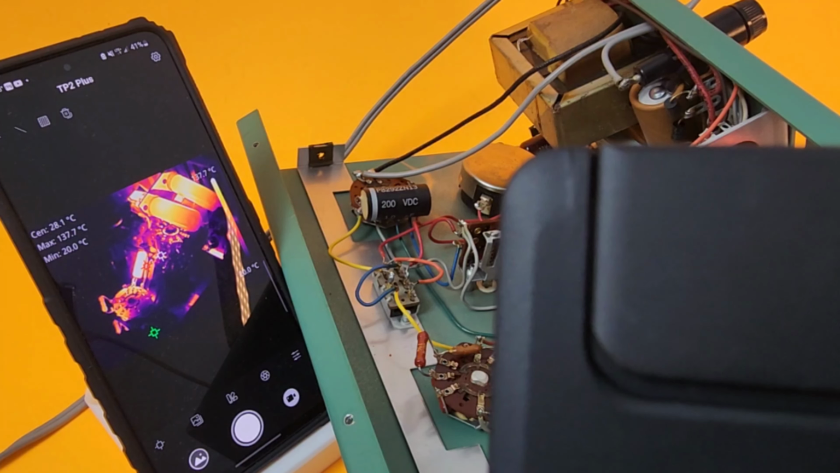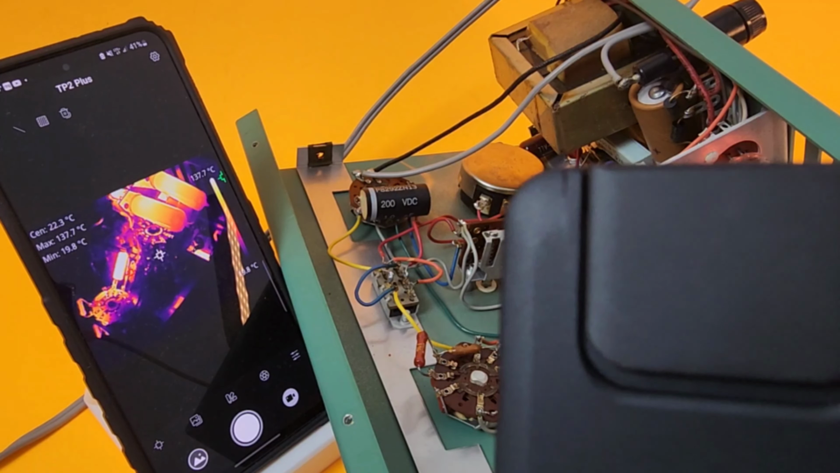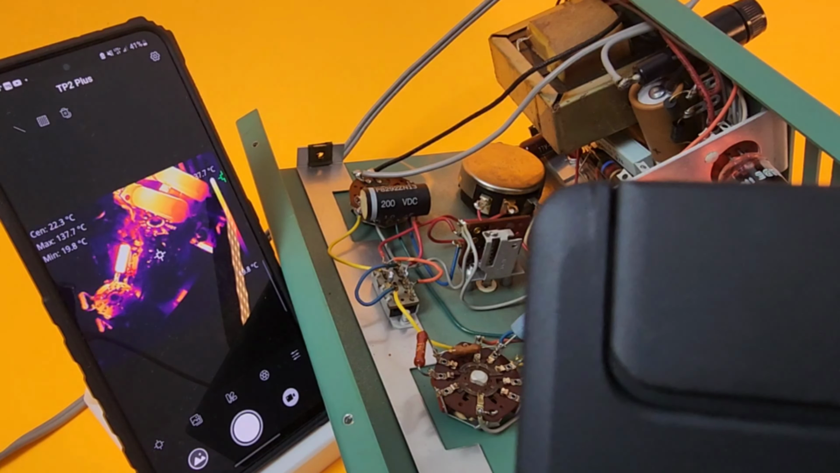Something else we like as well is the detail on that thermal image. Look at the crispness of the image. Look how clear it is. A lot of thermal cameras just don't have that clarity up this close. So awesome.